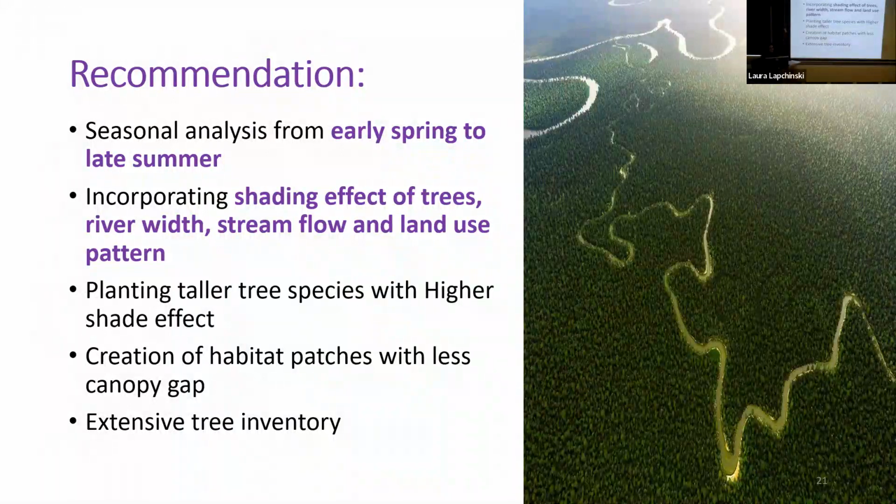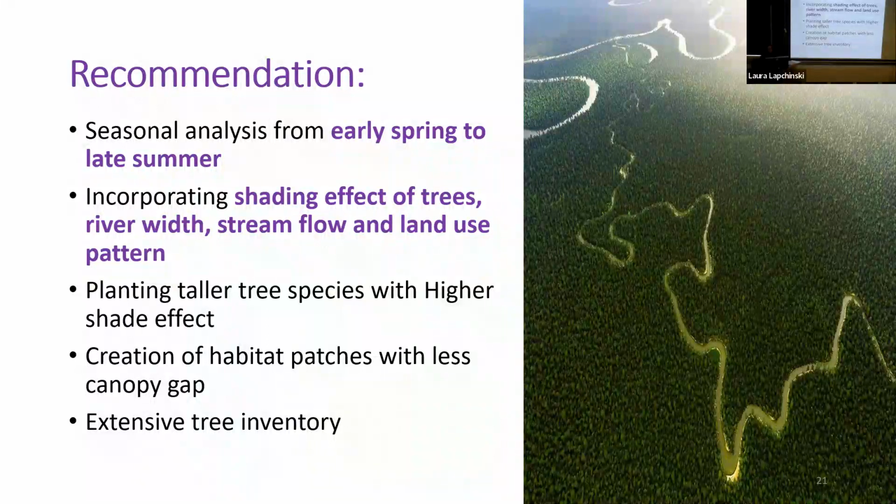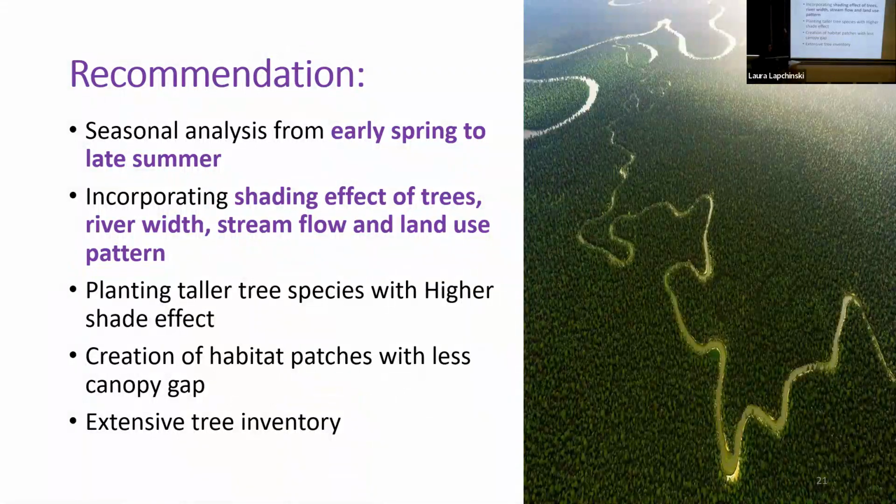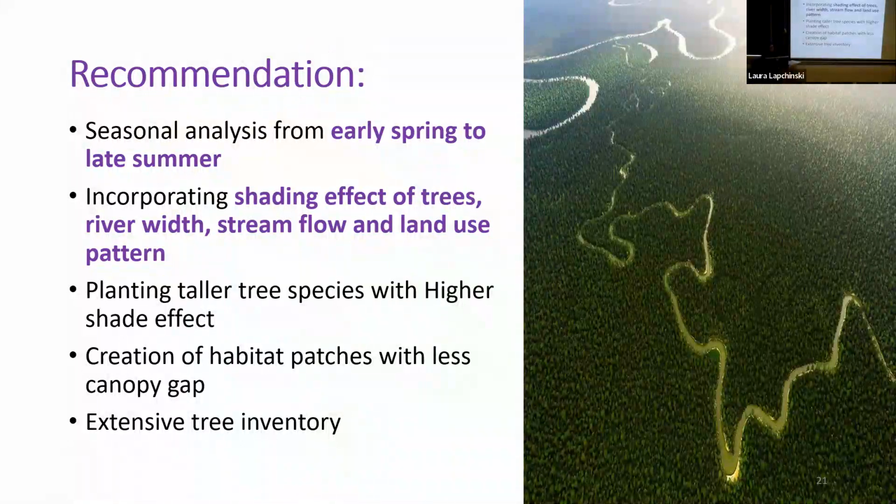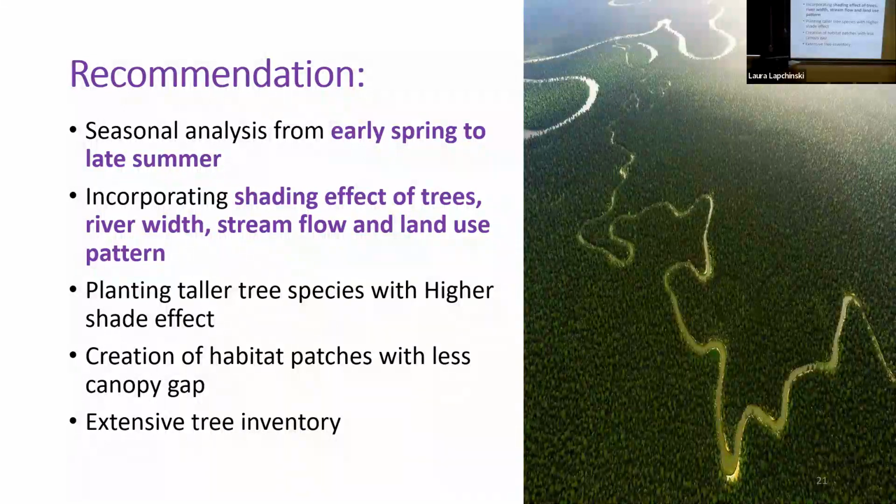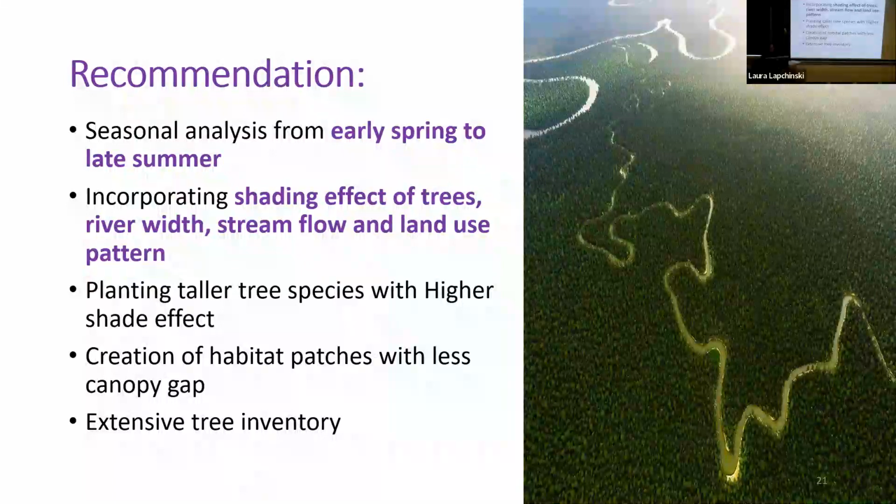Also, an extensive tree inventory is recommended for the Toronto and Region Conservation Authority to include, to support this research and to evaluate the health status of trees. I only found 10 tree clusters within the criteria, which is 40% living trees. So I think even though we have the tree cover, it's not enough for the survival of the redside dace species.